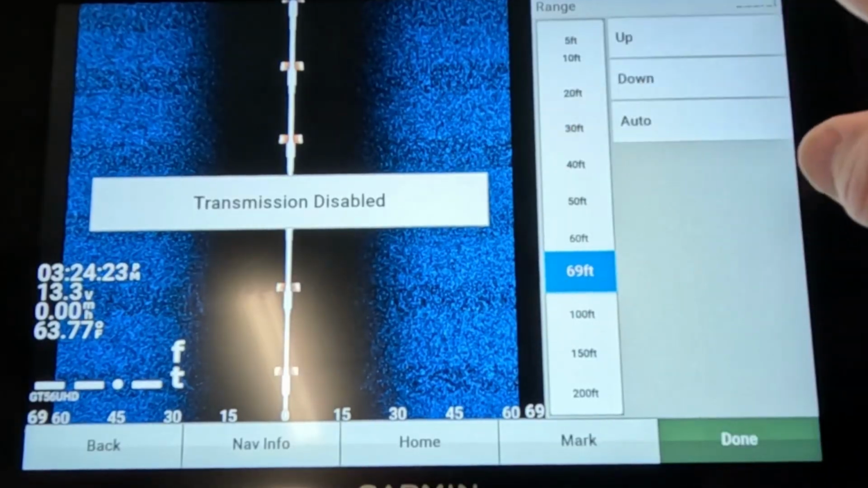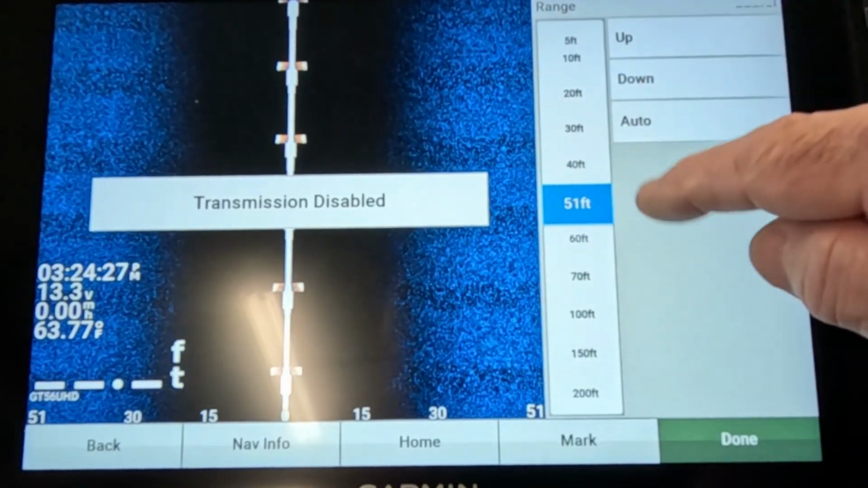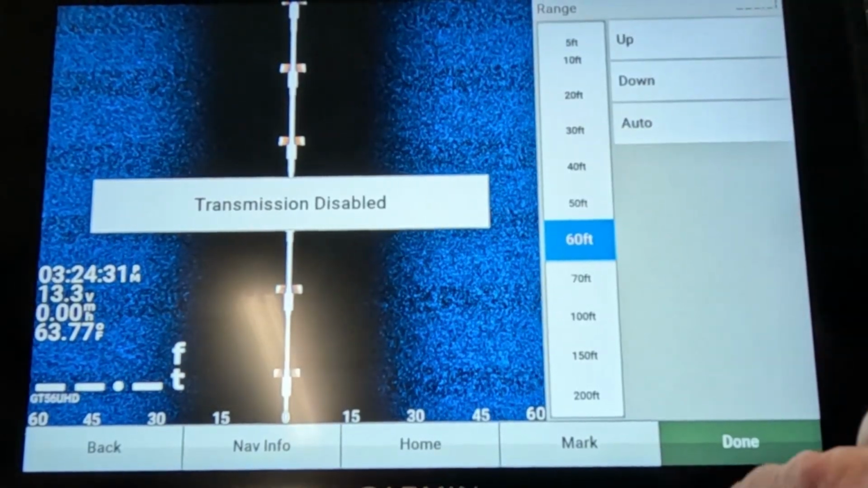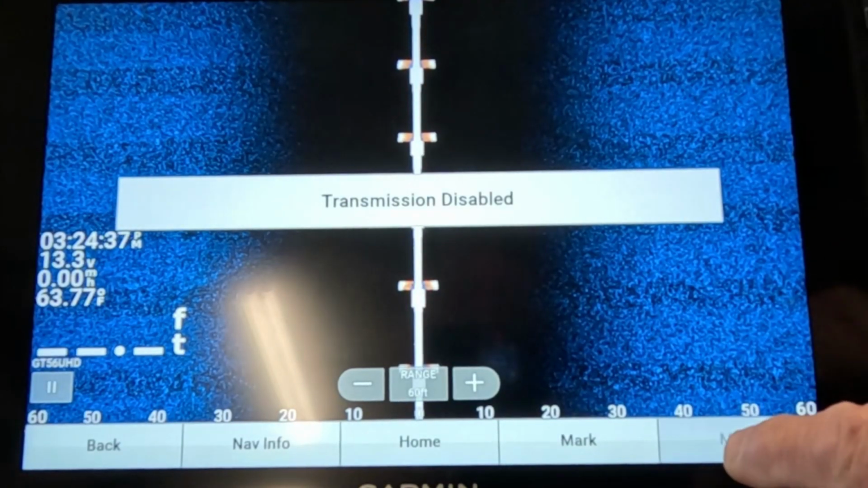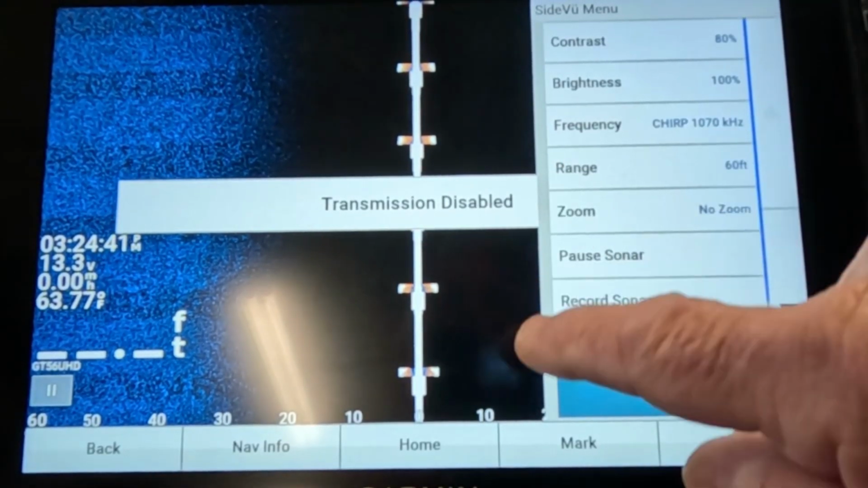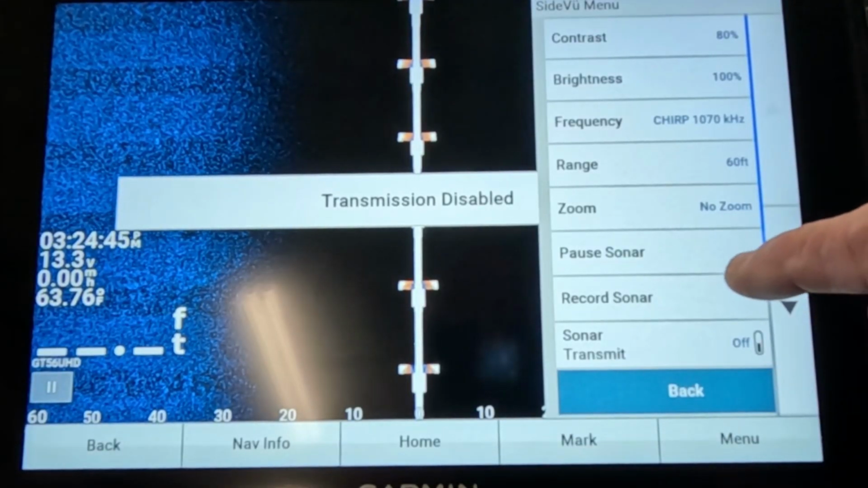But 9 times out of 10, if I'm motoring along, I'll actually have it on 50%. So set it on 60% at home, leave it right there until you get out on the water, and then you can always adjust it. And that's why we're going to put the zoom. Now don't put no zoom on this, because it's kind of weird looking on this thing right here.